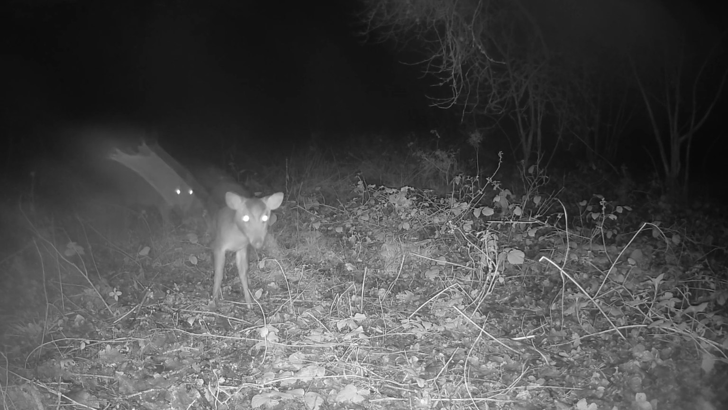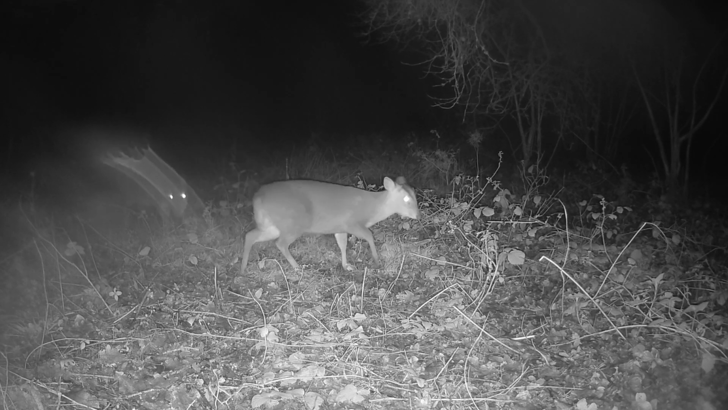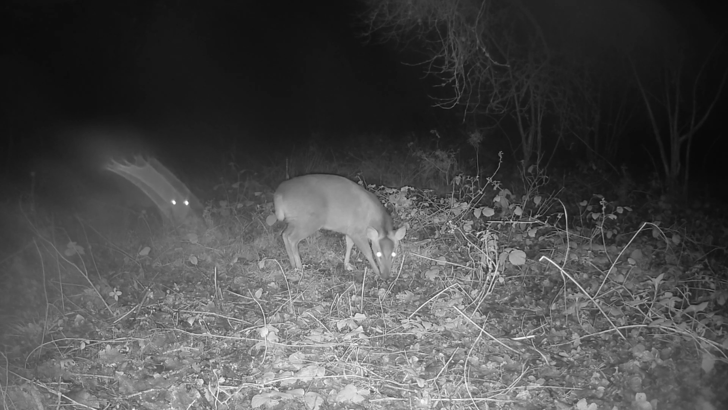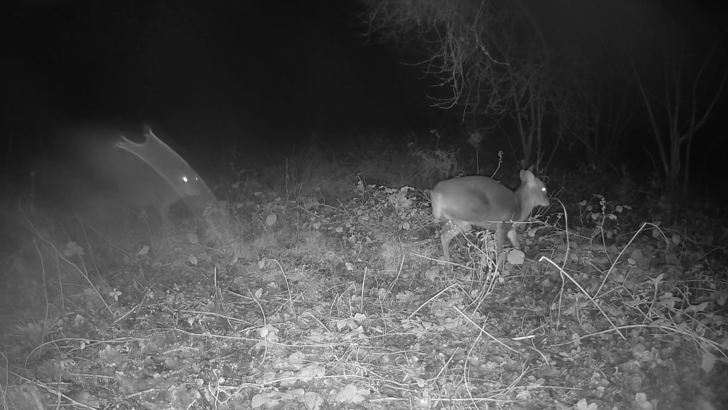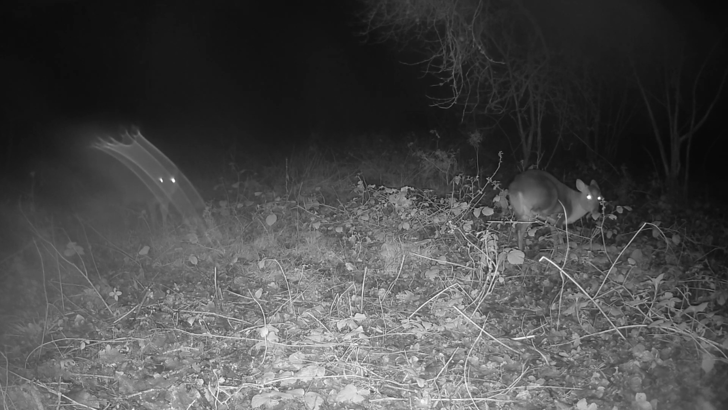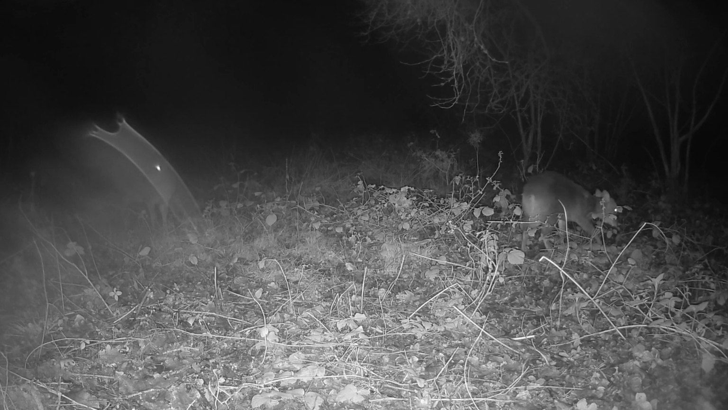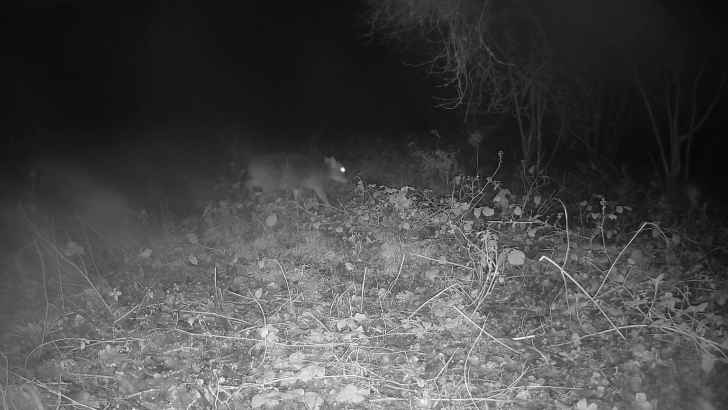But as they move around, you just get a bit of a clearer view of them. So they look very similar size, and to my mind, both look female.